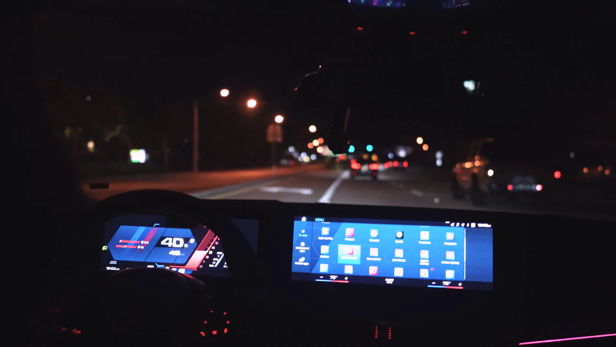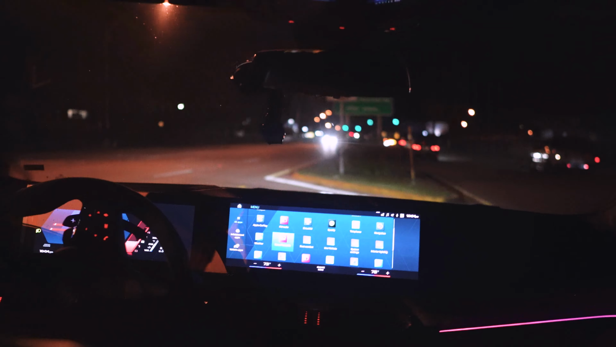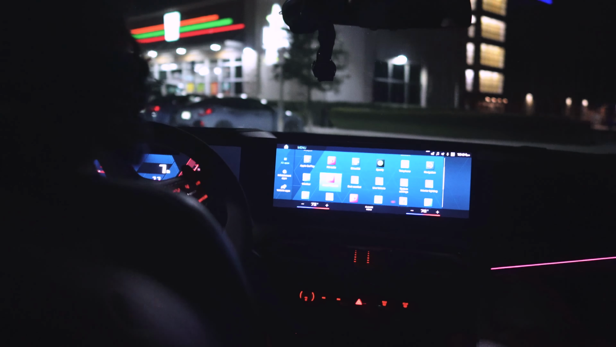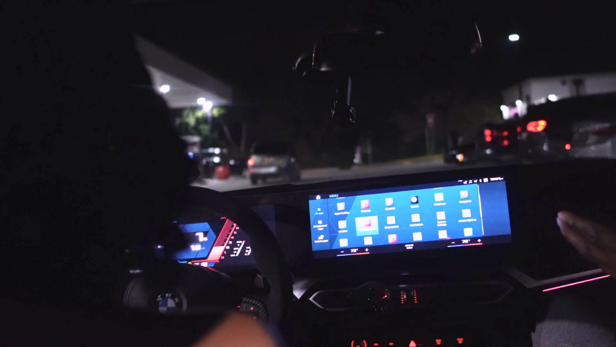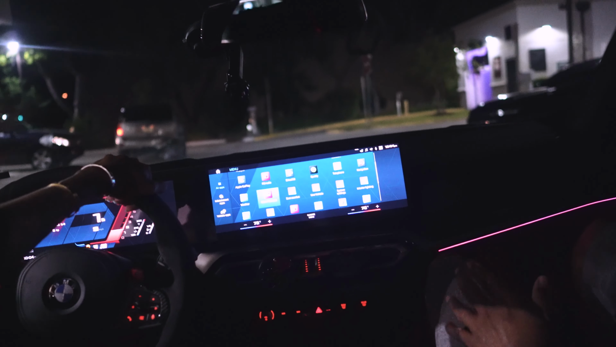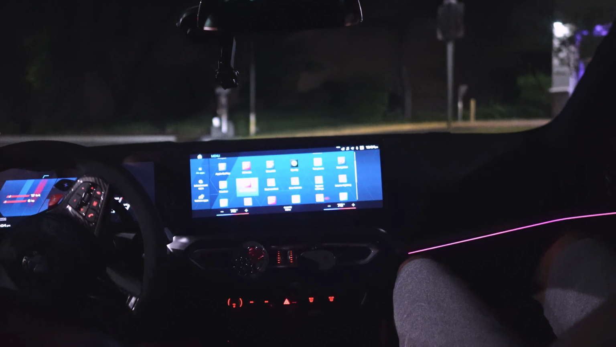My back is in my stomach when that thing launches. Oh my god, this thing is not tuned yet. So does it pull hard? The mods don't add anything right now, basically nothing, like 20, 30 horsepower if anything. So 100% stock, this is how hard the M3CS pulls.